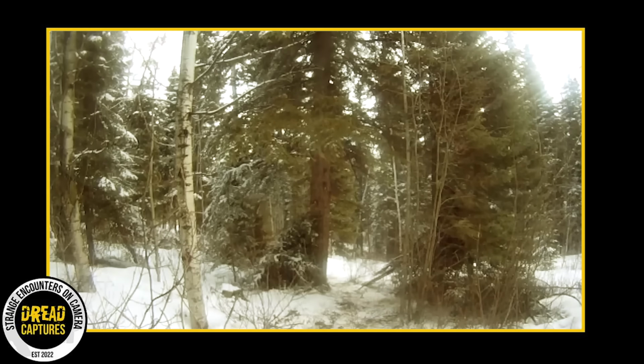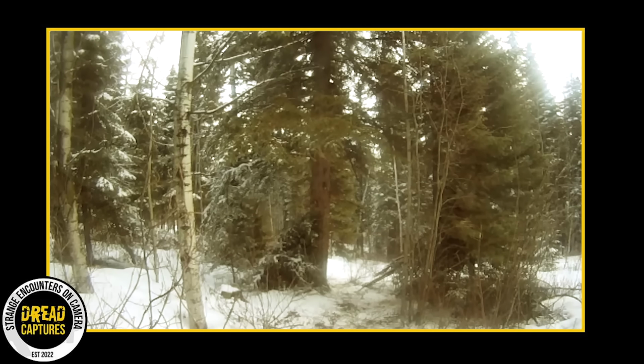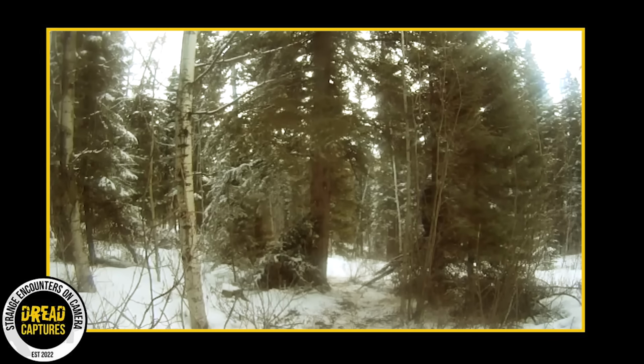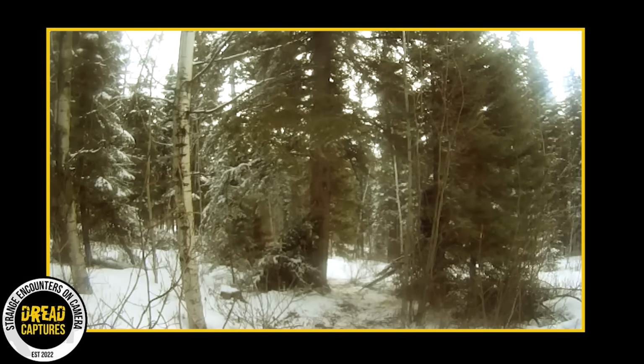And while this trail cam was set up to capture wolverines, it appears it has picked up a buck. You can see the camera picking his head up when he sticks it out from behind the tree. As we continue to watch, we see the dark figure move. I'm not sure how the deer or elk weren't spooked by this.